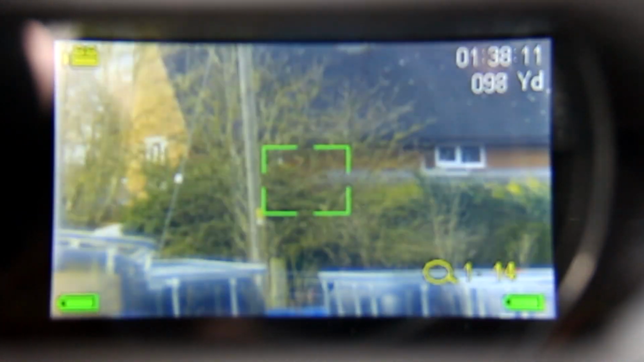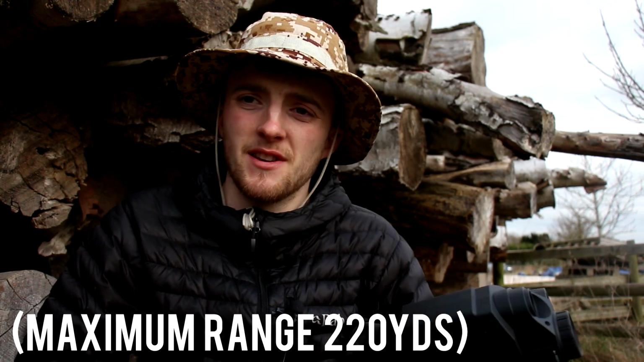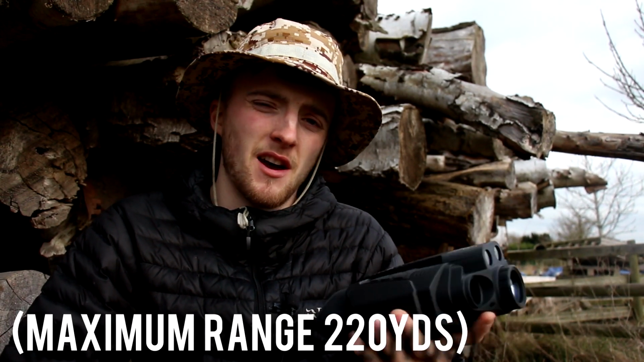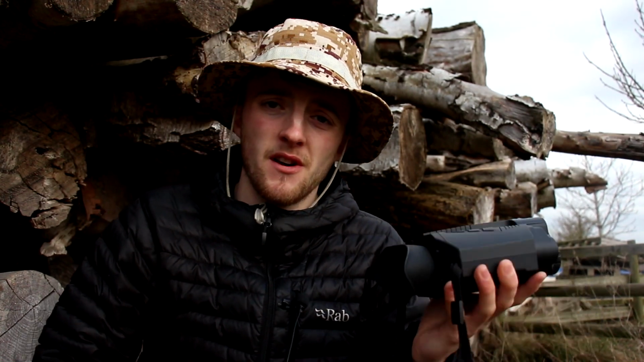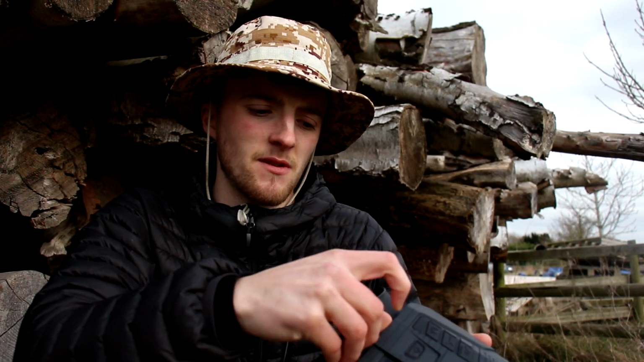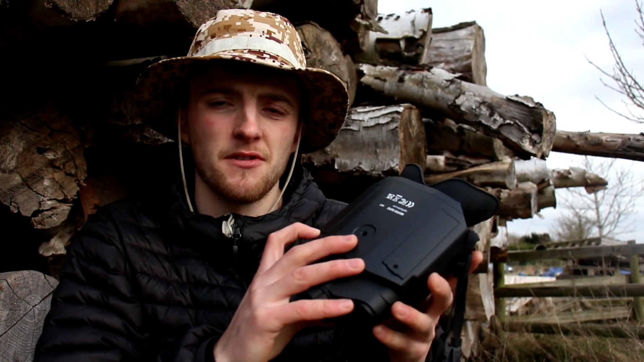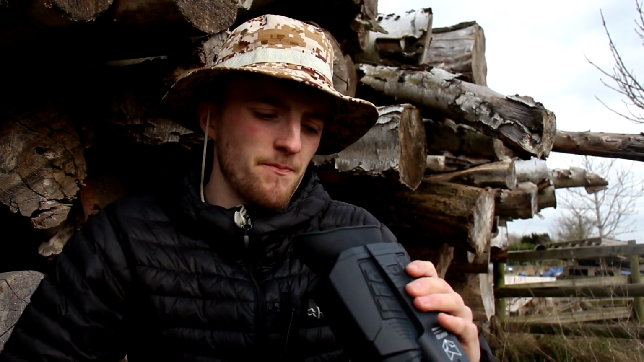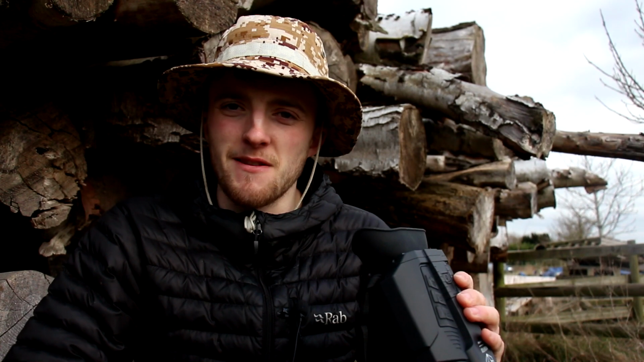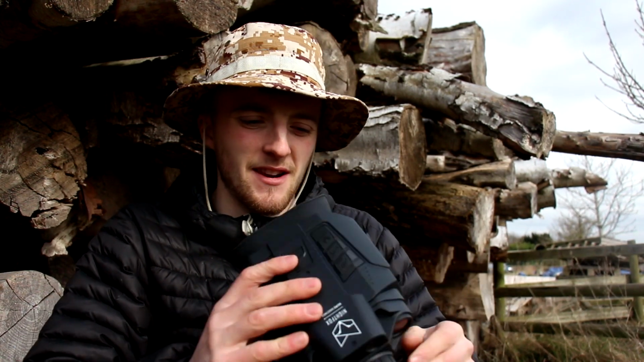The battery on this lasted ages. All that night, it didn't even go down one bar. So yeah, it's very similar to the Corsac, I'd like to say a little bit lighter. One thing I prefer about this over the Corsac is you can just charge the batteries directly in the unit. They just live in there. If you want to replace them, there is the option to take out that little screw and put new batteries in, if you're out for a long night. But like I say, for me, it lasted a good 2 or 3 hours without any issue at all. And yeah, really love it.